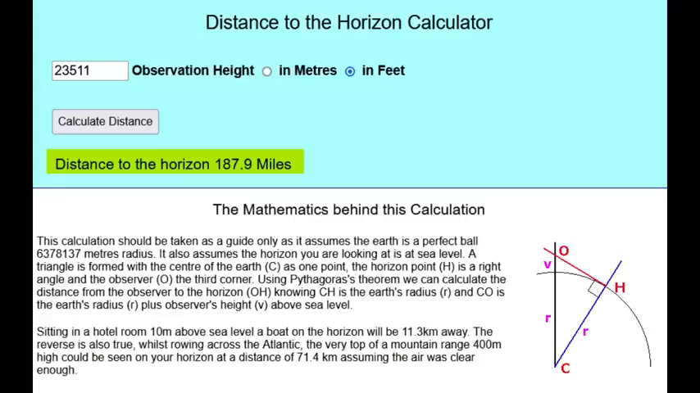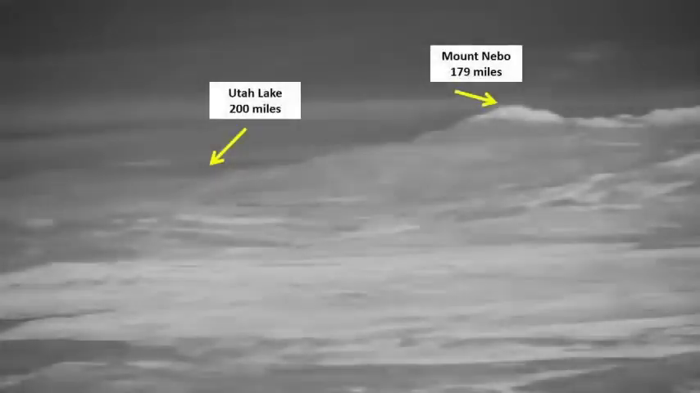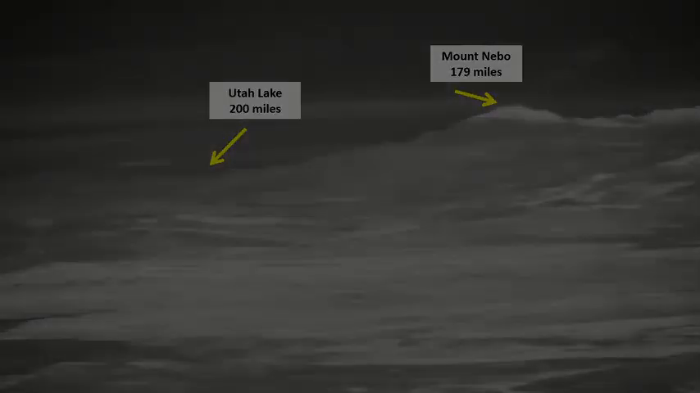That means that the globe geometric horizon would have to be closer than 188 miles. Because Utah Lake at 200 miles is further than 188 miles, none of the lake should be visible. This is a 200-mile black swan.